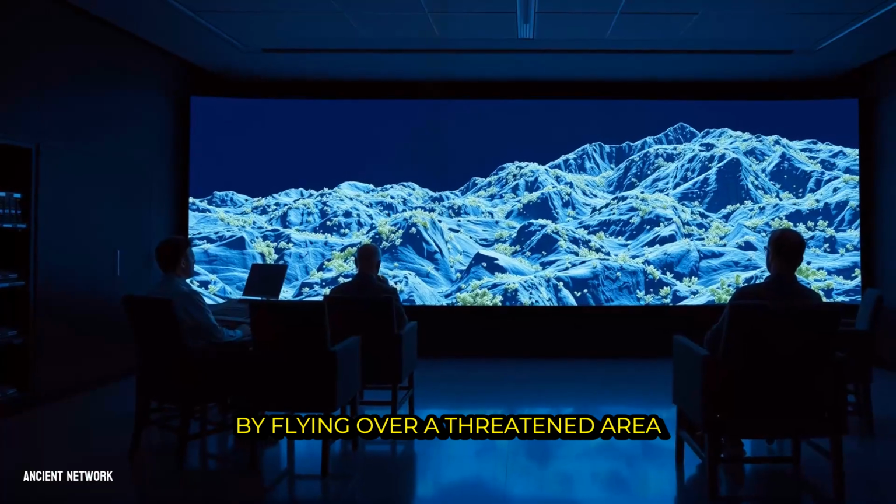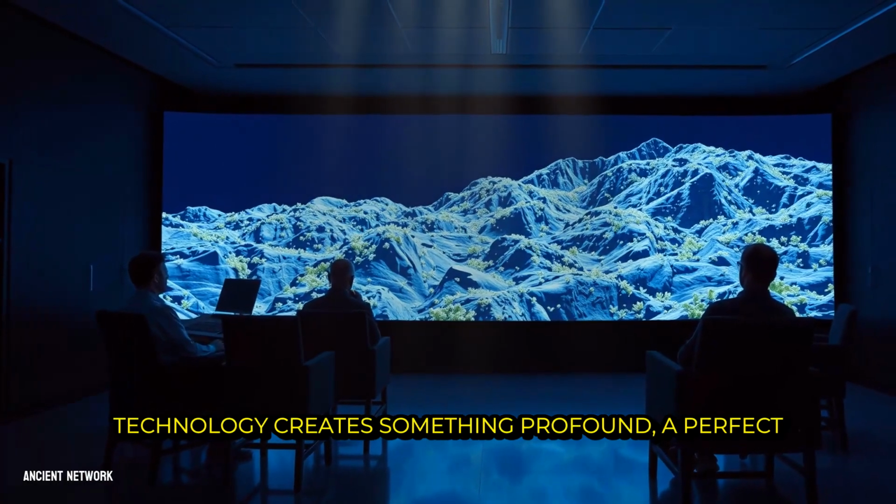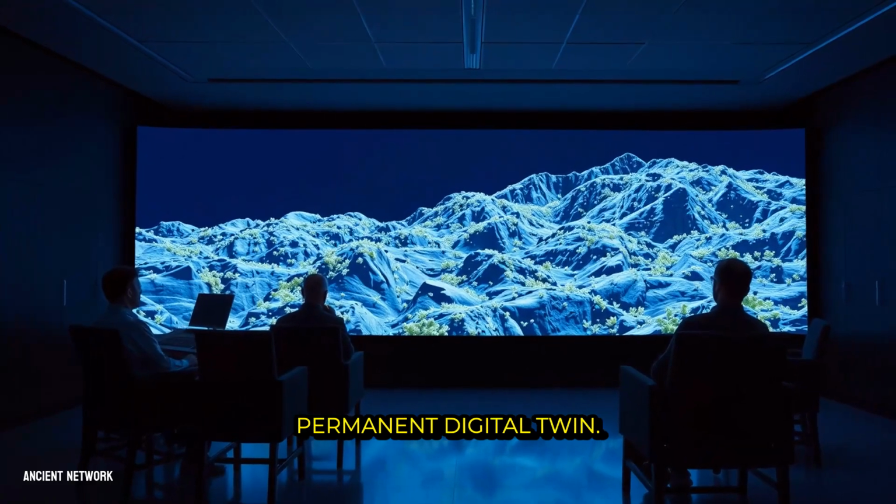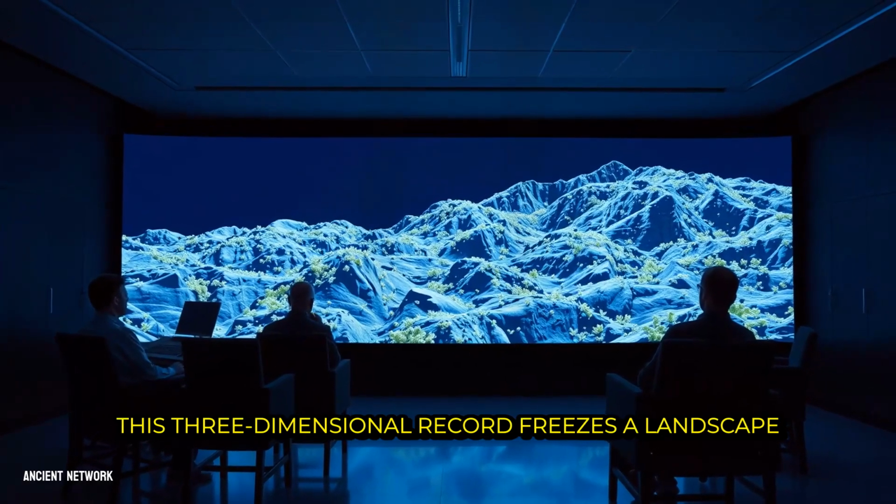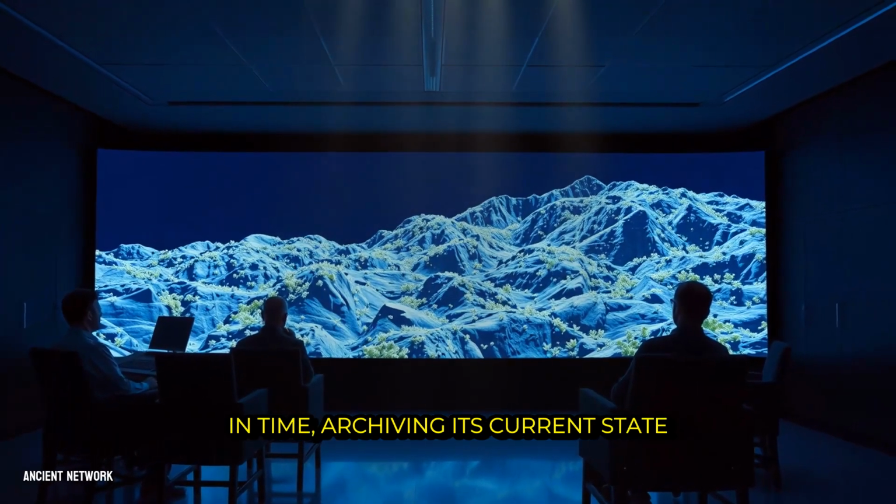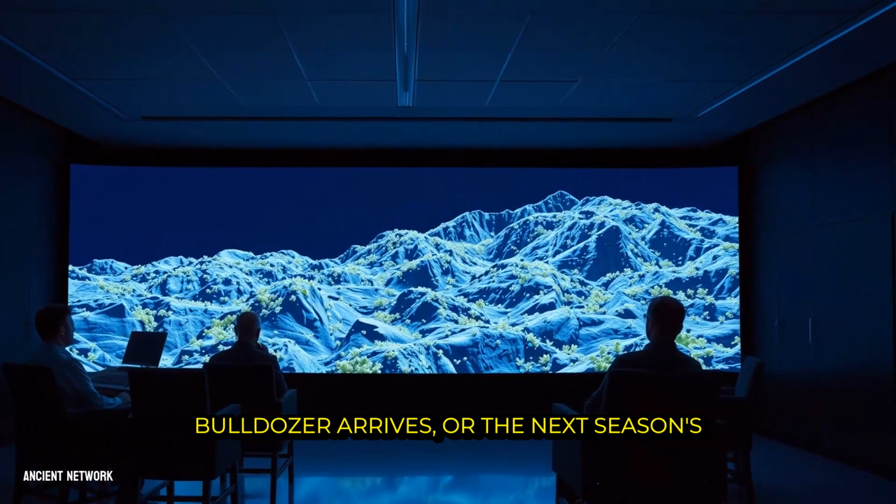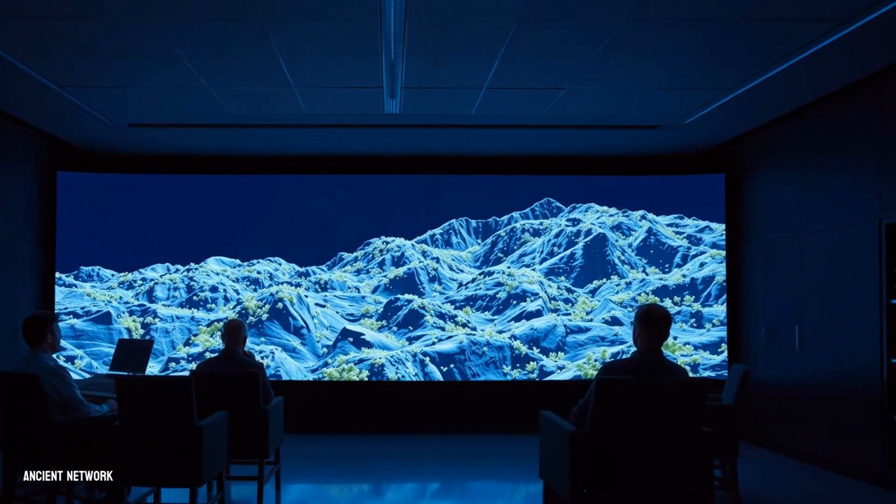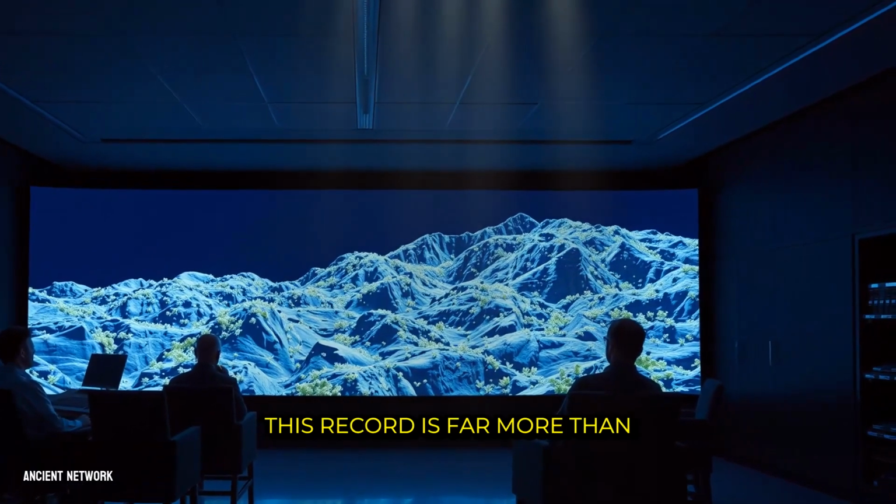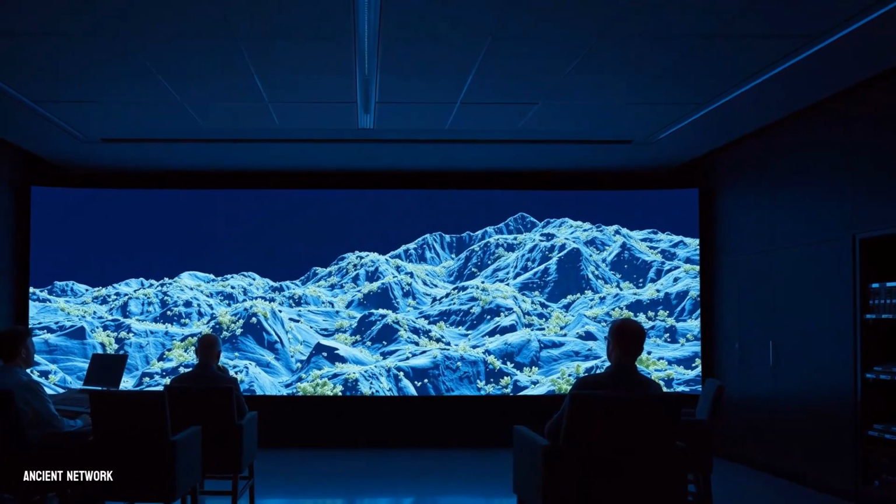By flying over a threatened area and capturing its every contour, the technology creates something profound, a perfect, permanent digital twin. This three-dimensional record freezes a landscape in time, archiving its current state with millimeter precision before the first bulldozer arrives or the next season's rains wash another layer of history away. This record is far more than a map, it is a baseline for guardianship.